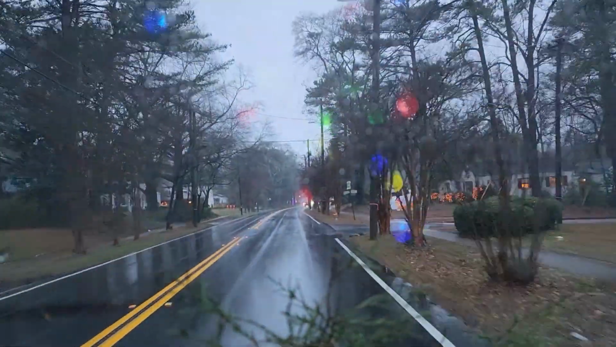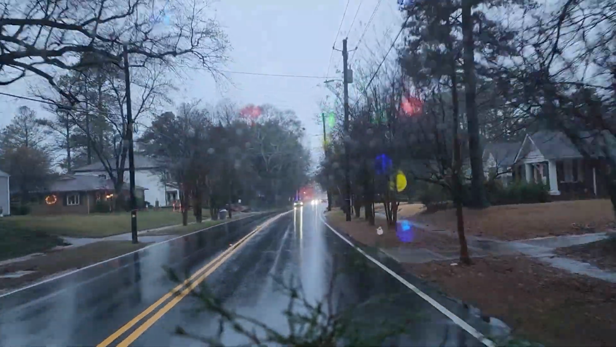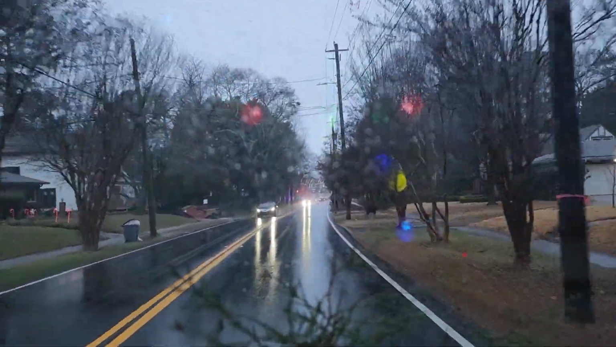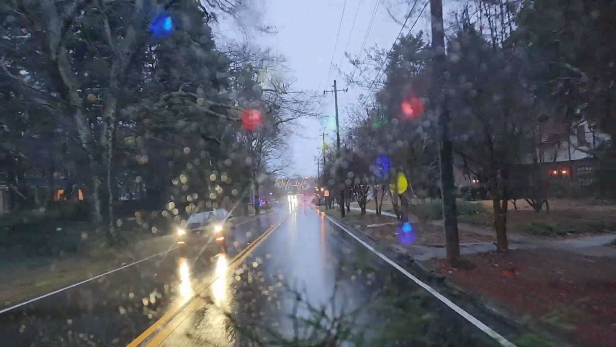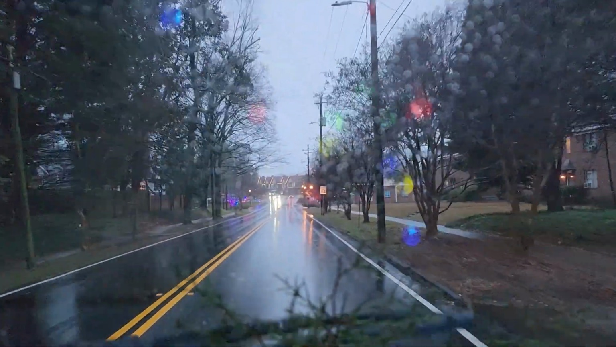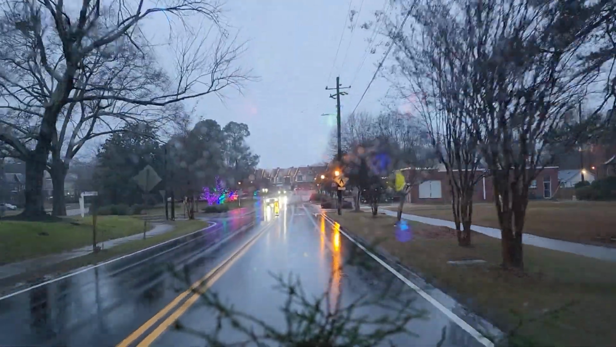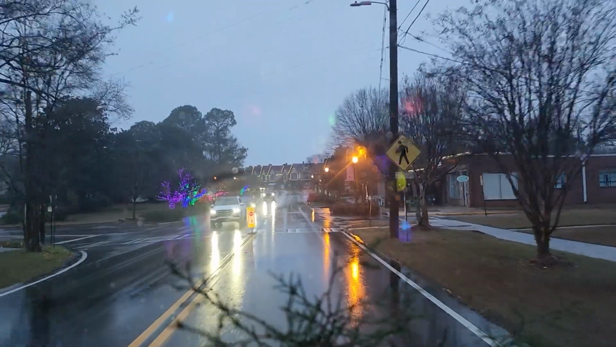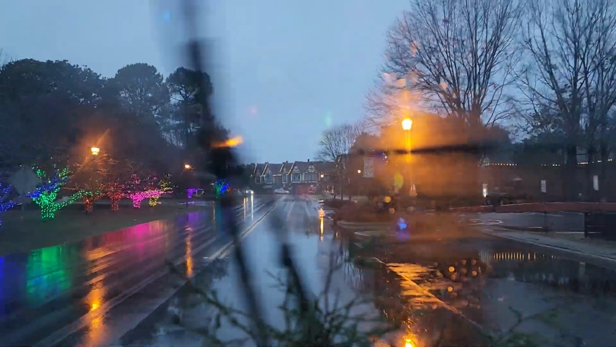Okay, coming right into Avondale. Now I saw where they were going to be doing something down here. Making some kind of commercial or mall, walking and stuff. I don't know that the face of Avondale is going to change, but the composition is about to change.